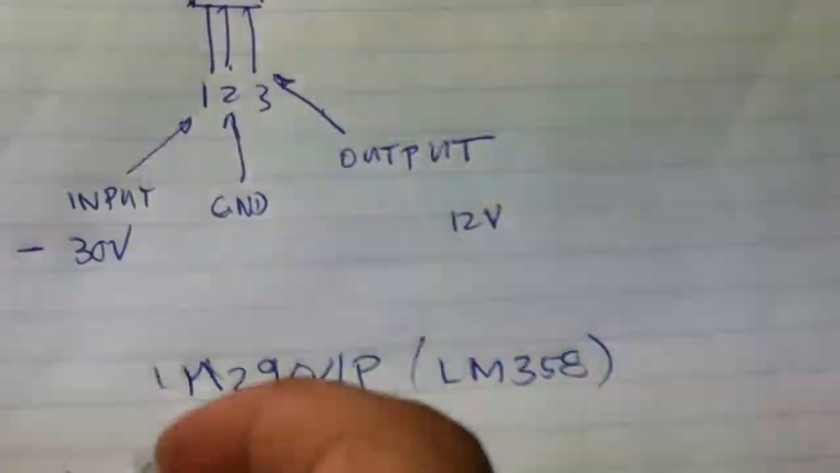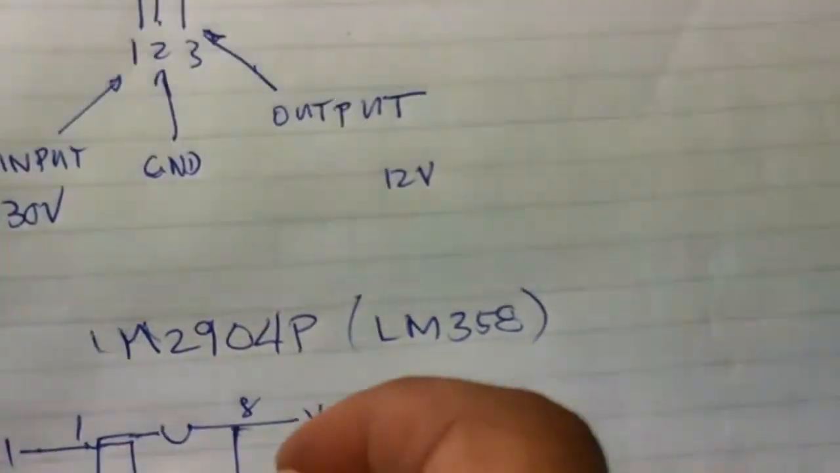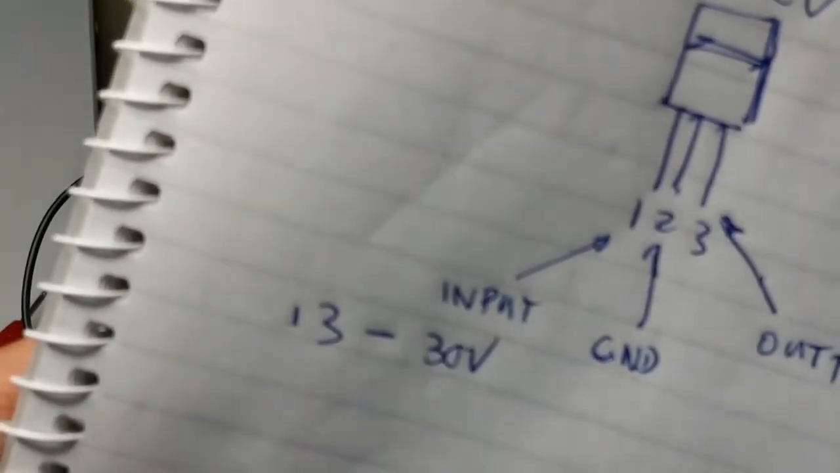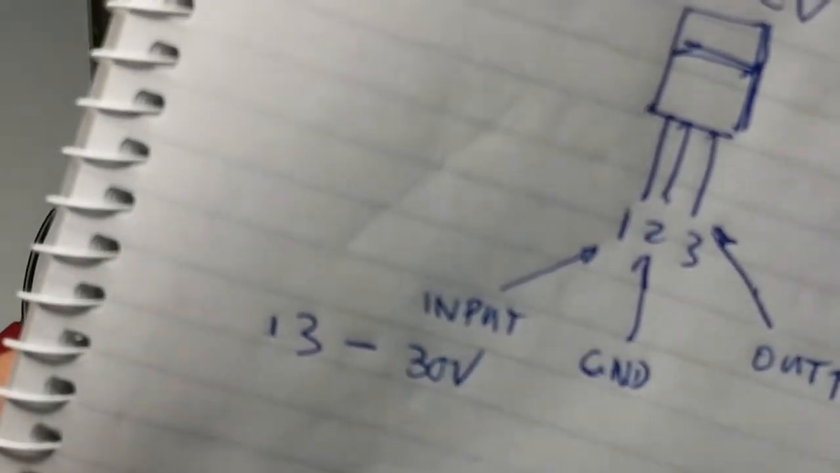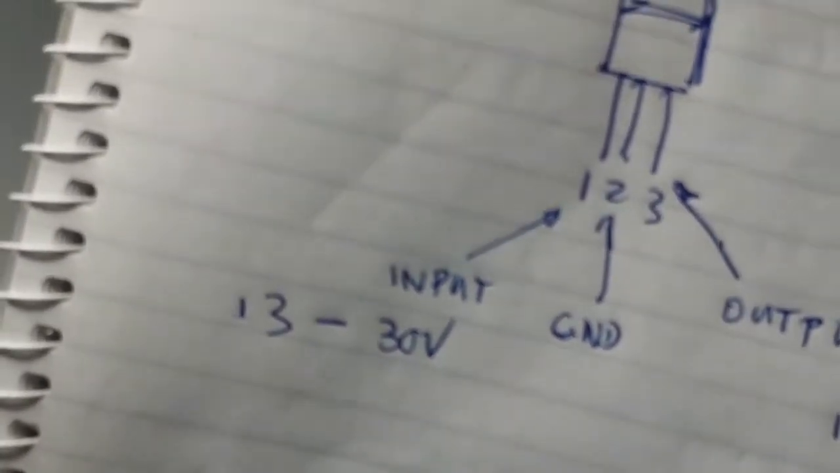So pin 1, 2, 3, 4, 5, 6, 7, and 8. Pin 8 is VCC, and we confirmed that the VCC is connected to the output pin of the 12 volt regulator.